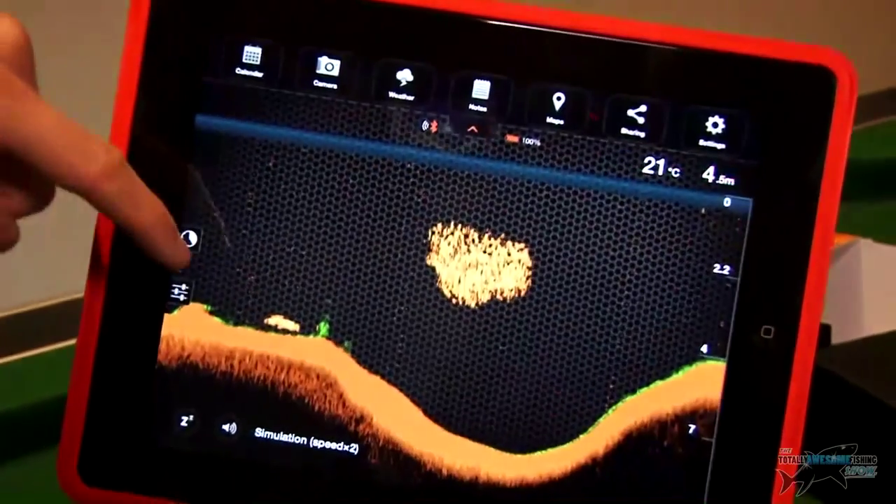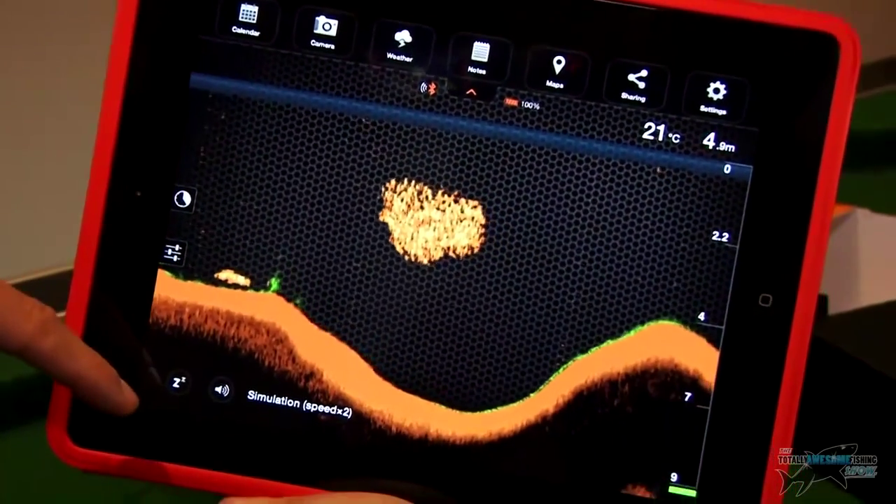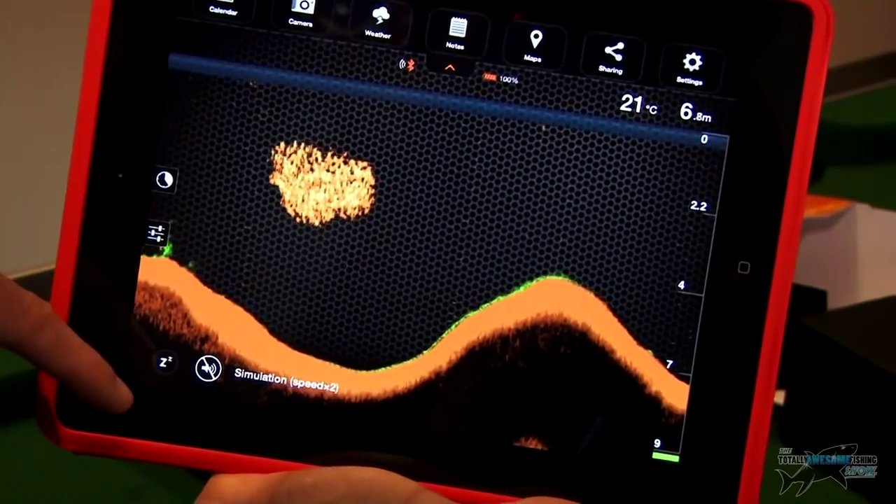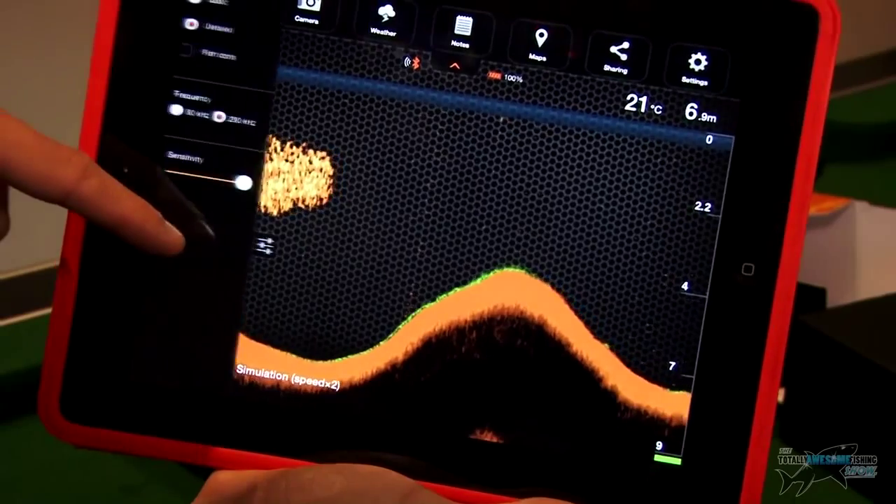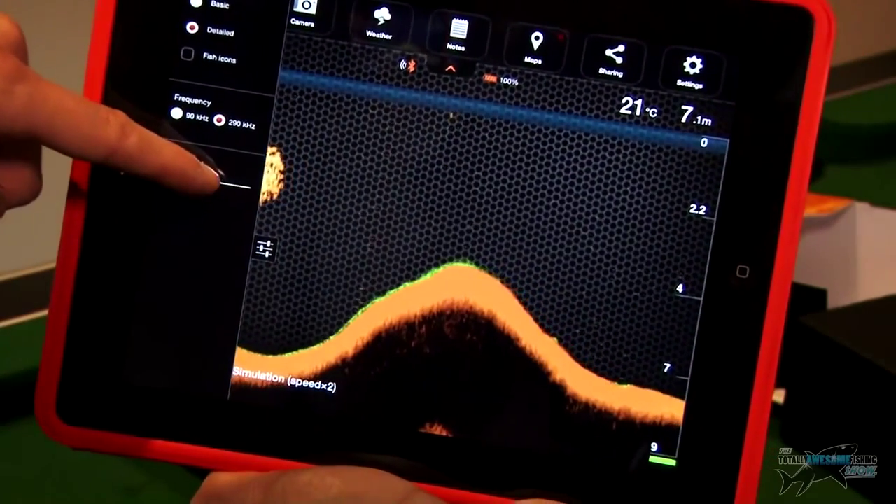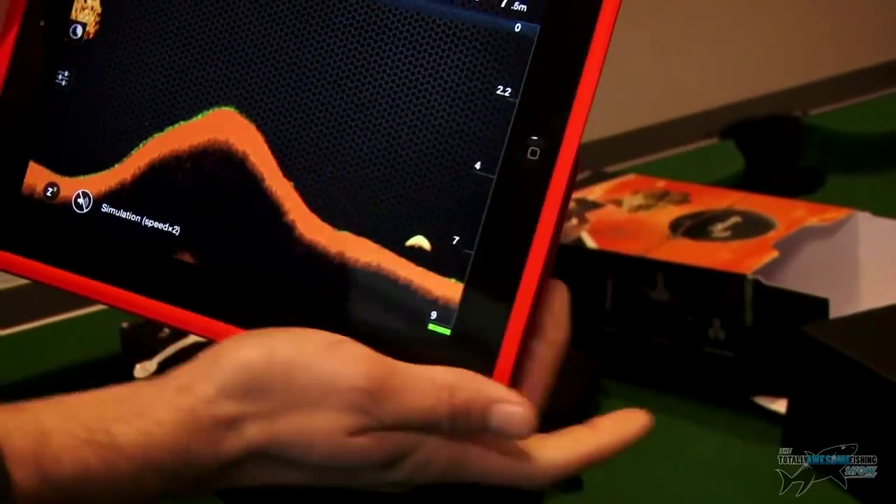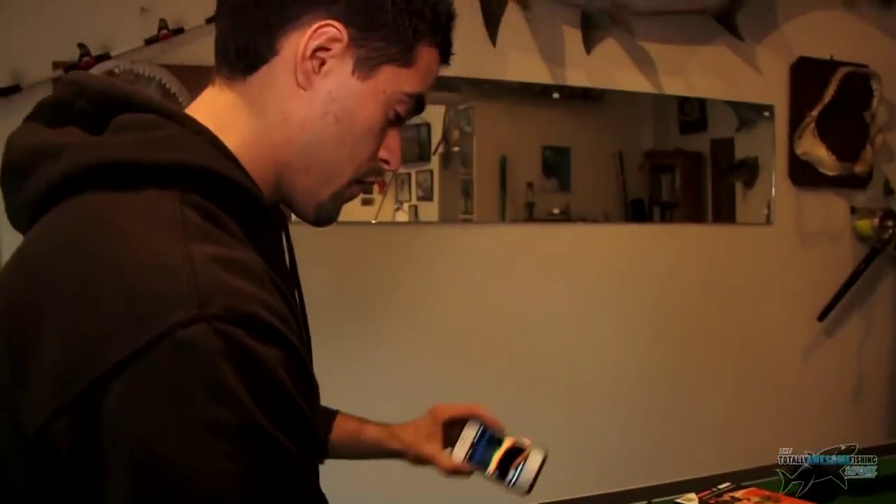And I like the fact that you can have a simulation just to have a go at it and play with the different settings. You can mute it as well if you get sick of that beeping. You can put it on mute, and you can change the sensitivity as well. There's plenty of stuff you can do on it. It's really versatile.